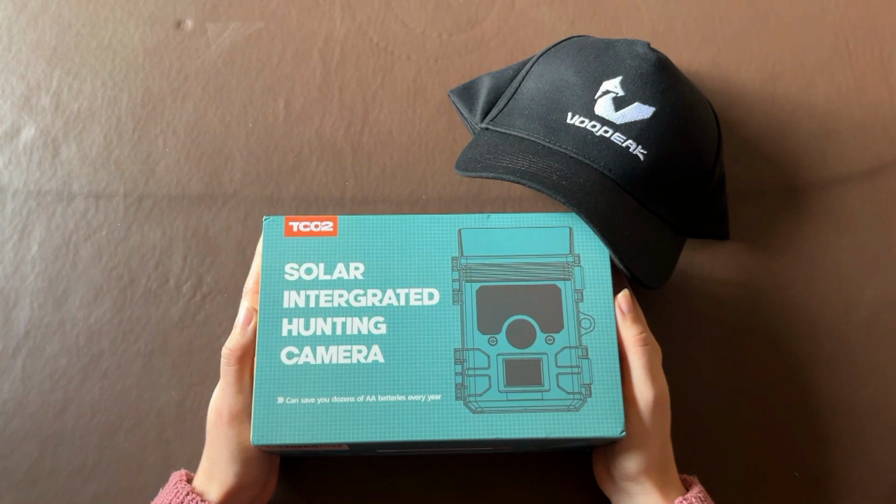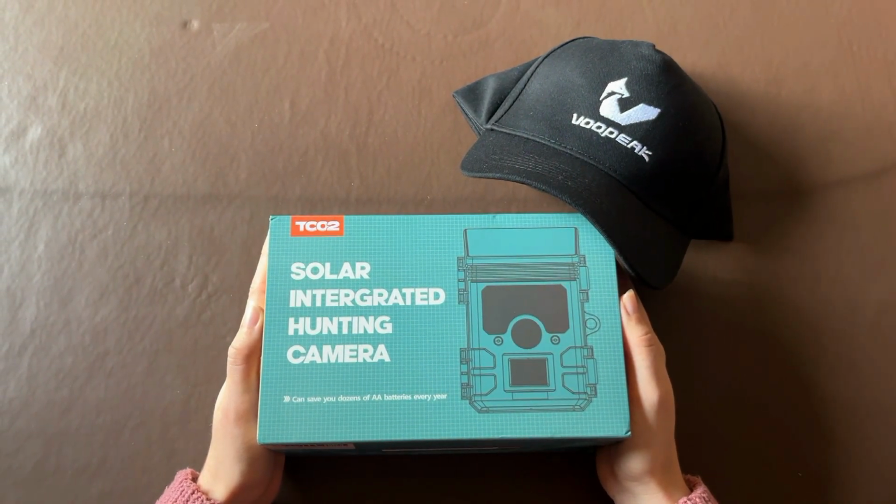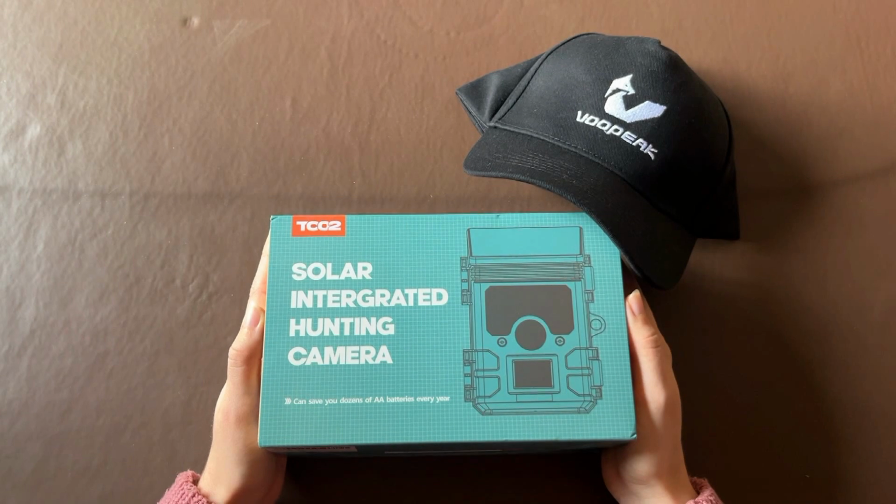This camera will soon be put out in our woodland location, so you may notice it featured in some upcoming videos in the woodland area.